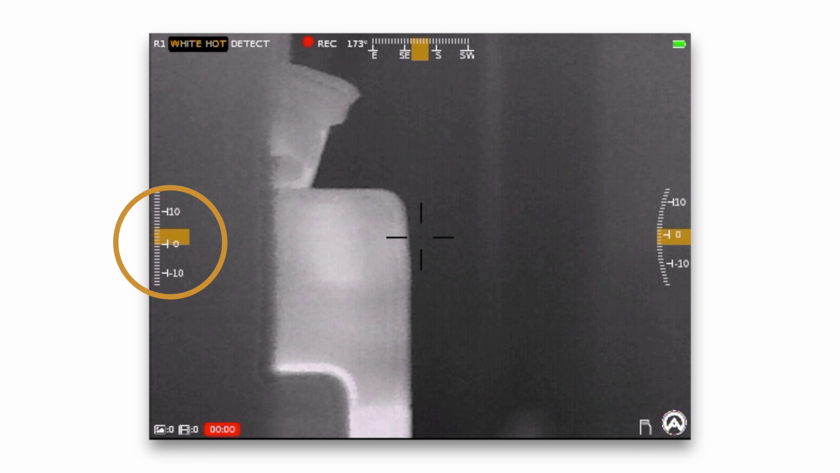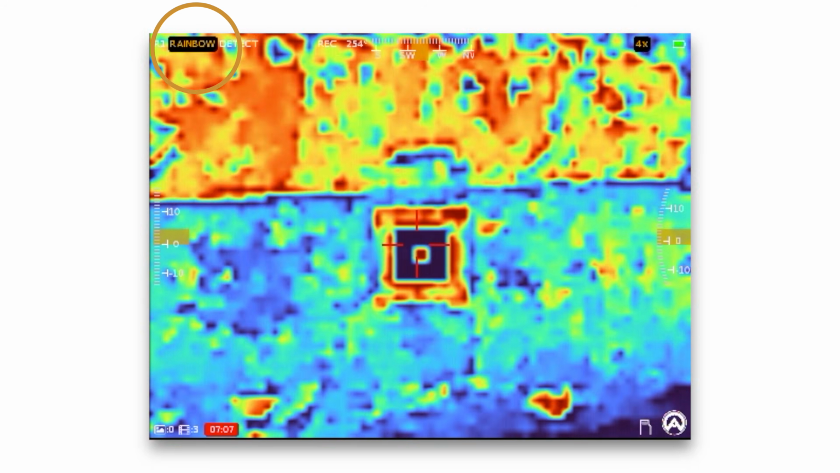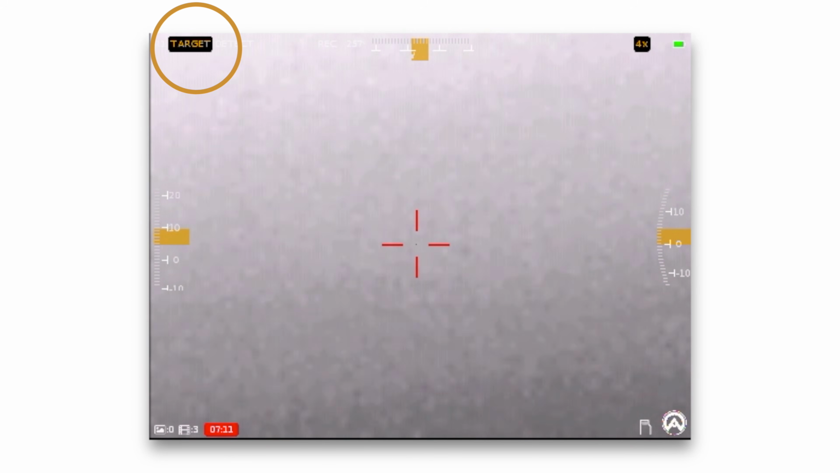You can actually change some of these screen settings though. Lower left, you have the number of videos and pictures on the device. Lower right, capacity reading. Upper right is your battery level. You can also change, I believe it's between 8 reticles, and you can also change the color of your reticles as well. If you turn this knob on the left side right here, it'll go through your color palettes: target, white hot, black hot, rainbow, and a couple more.